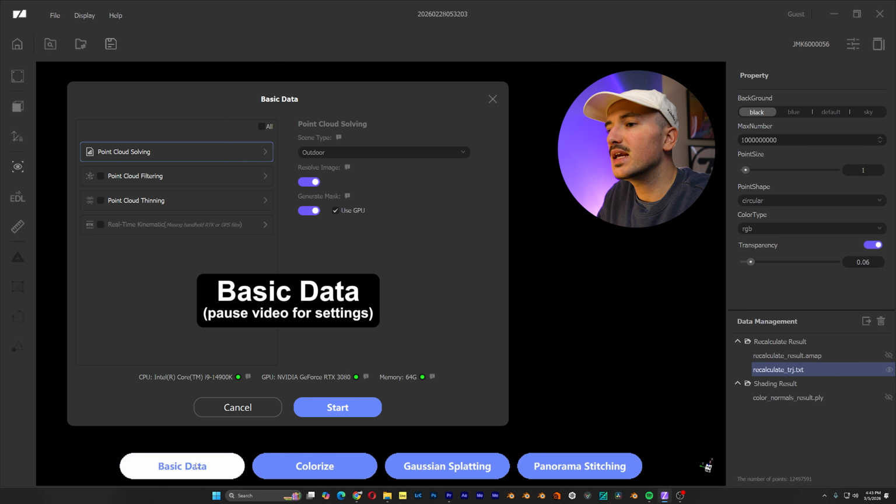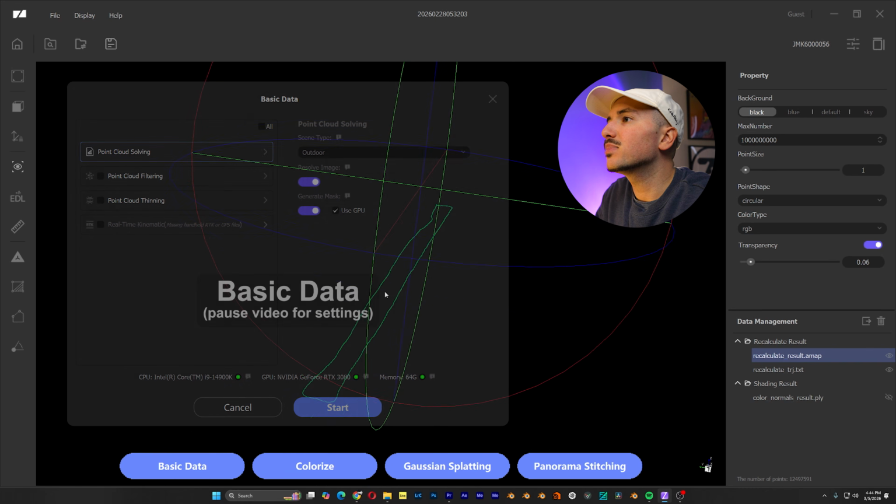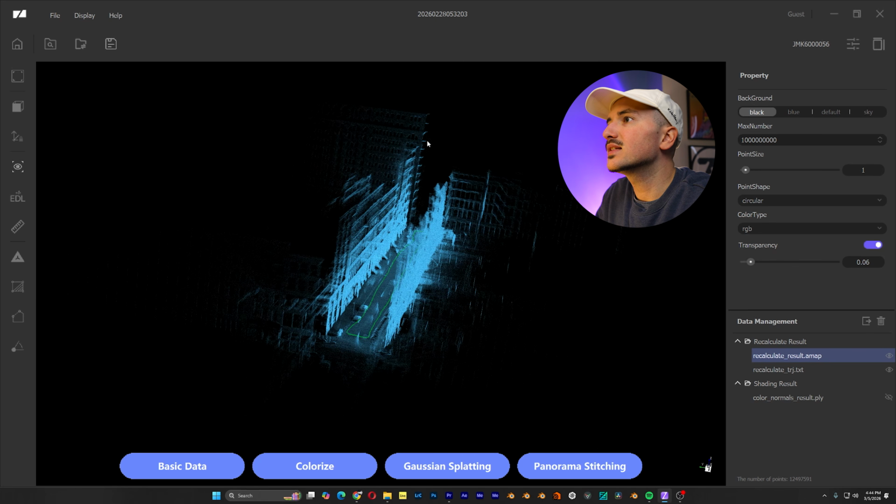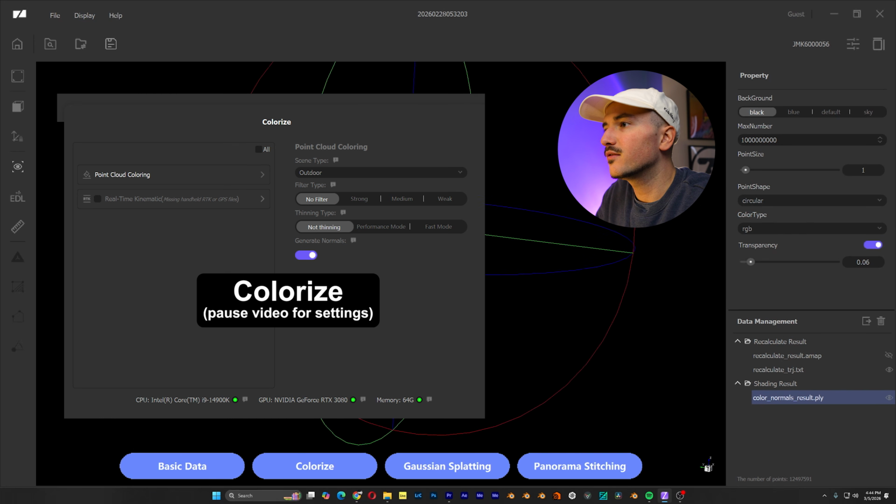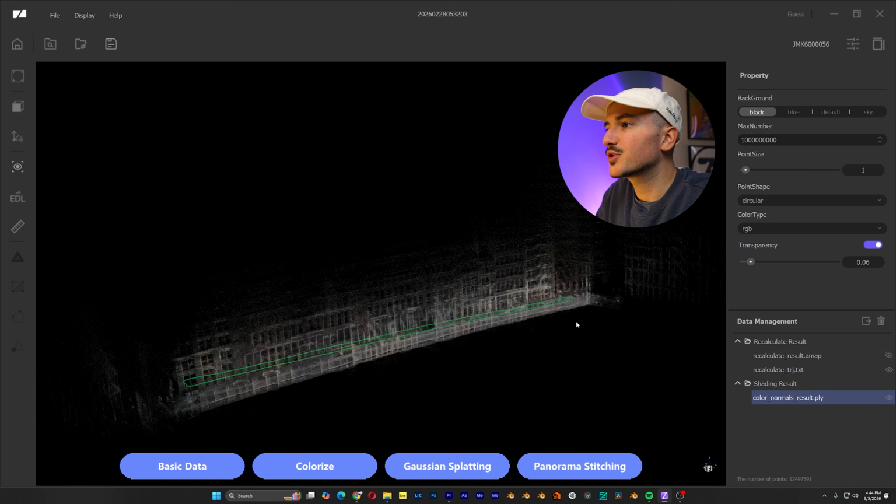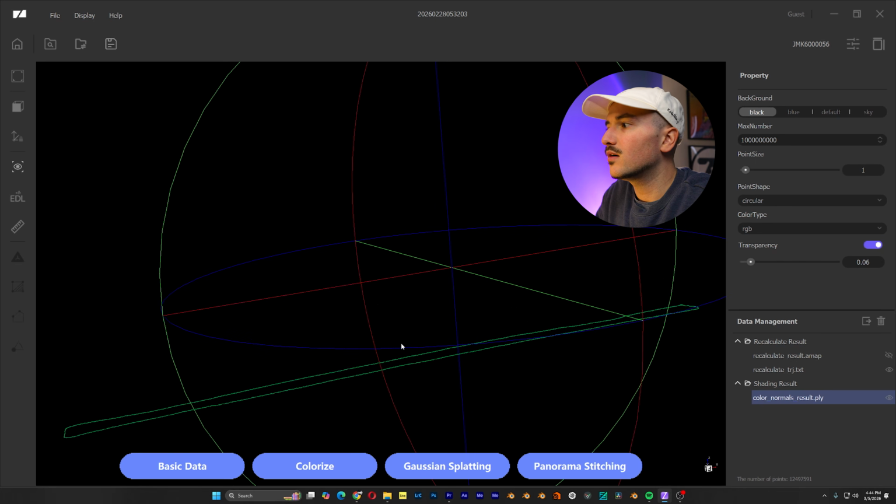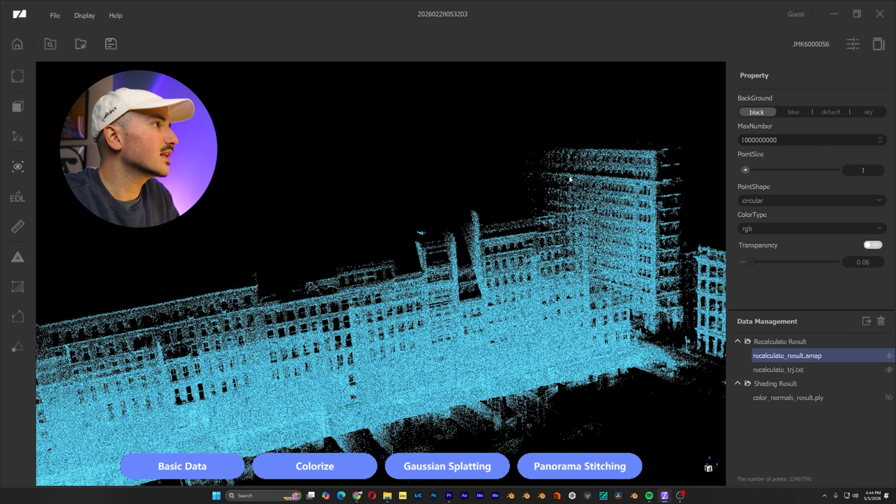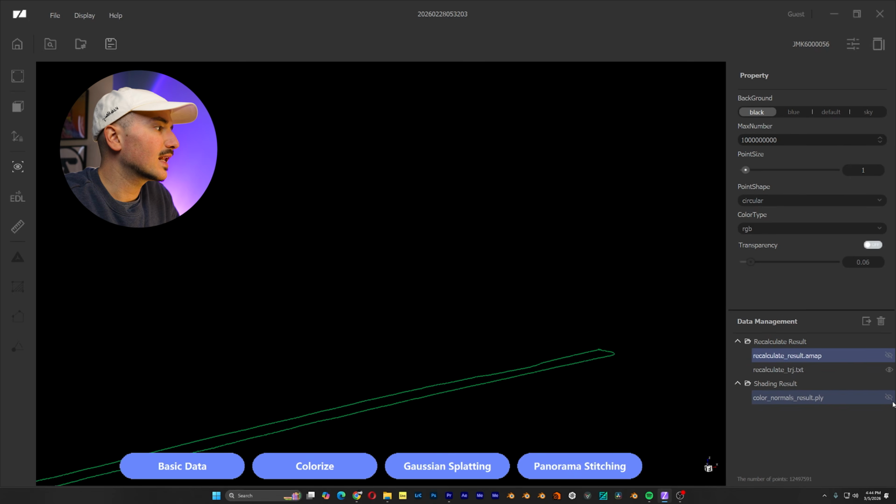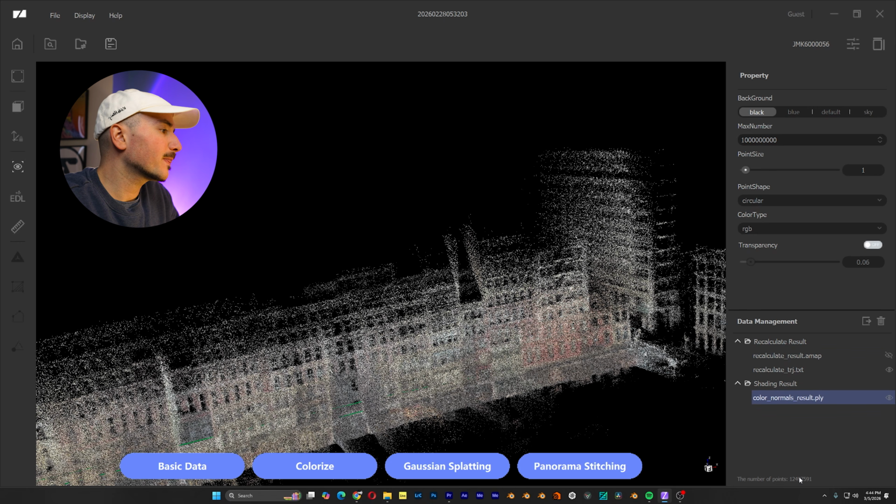And once you hit basic data, we get this completed point cloud. You can see it actually reaches the tops of each of these single buildings, which is really great. Here's the color result. You can see that it captured the color as well as all the points. It also does reach the top of the buildings like it does with the non-color point cloud. The only caveat is that you're losing a little bit more than half of the points.